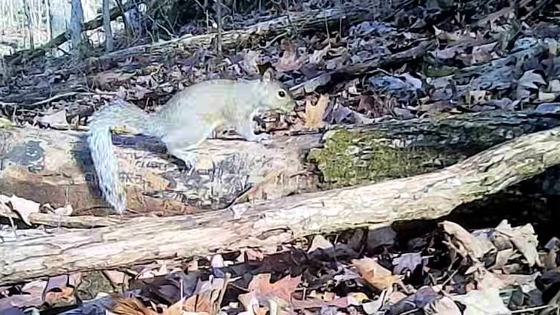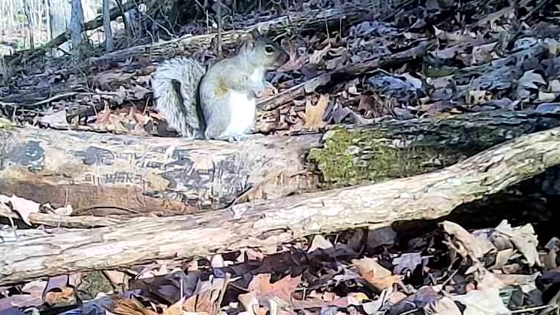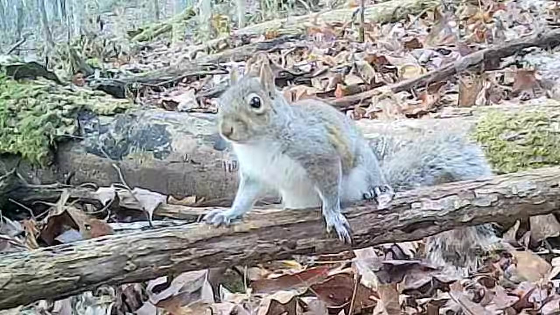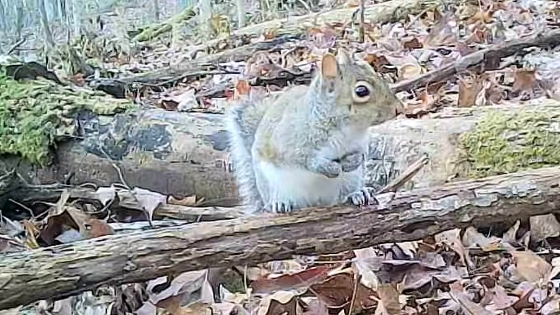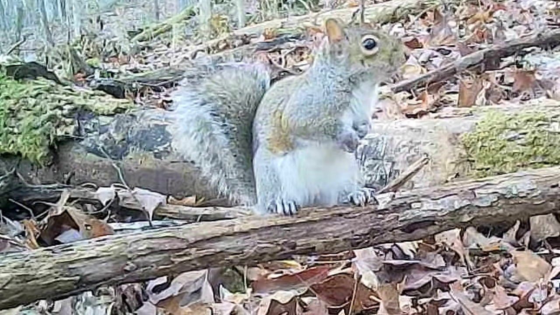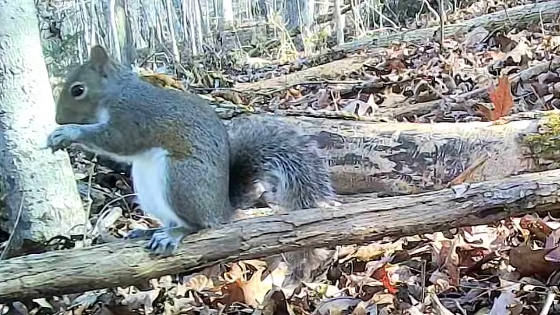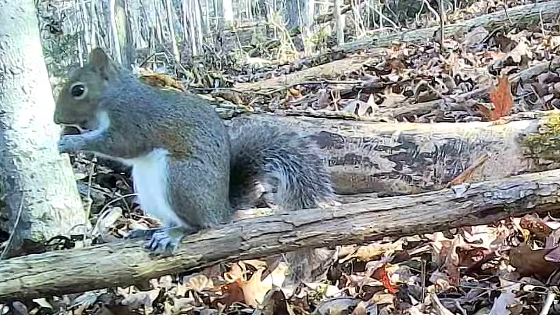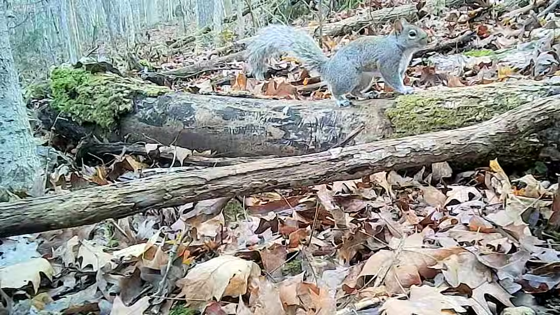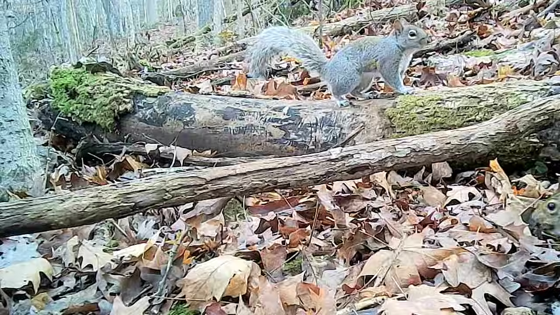And of course, old Mr. Gray Squirrel, they're really working at it too. And they're so relaxing and so comical too. But they never stop. They'll find that nut. And they work in teams all day long.